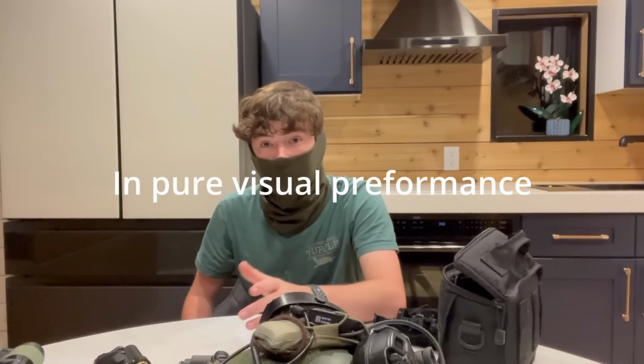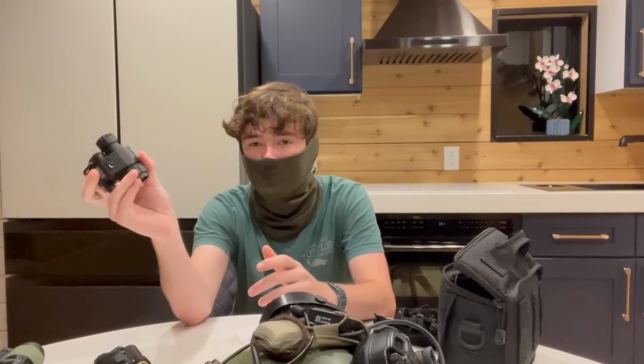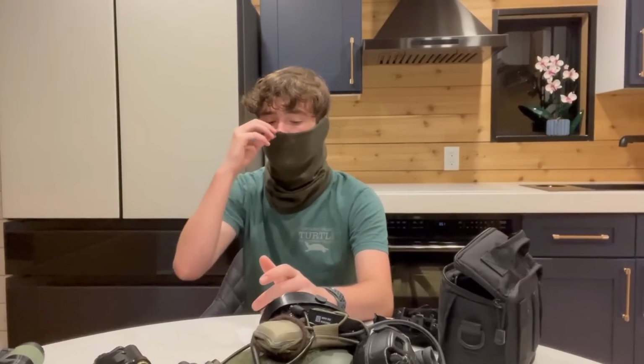And that's really good. We gotta admire this for what it is. Maybe not as a product to buy, but at least as a technological advancement. This is digital night vision that can compete with some of the analog night vision on the market right now, right? Let's consider that.